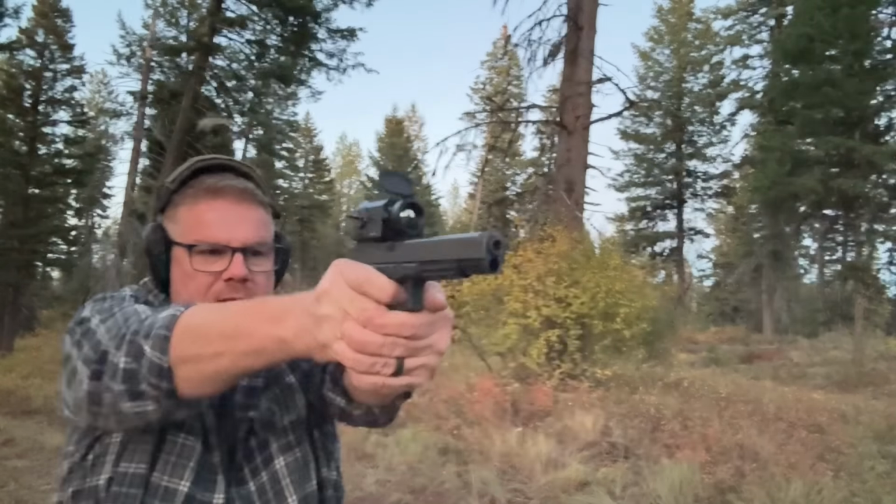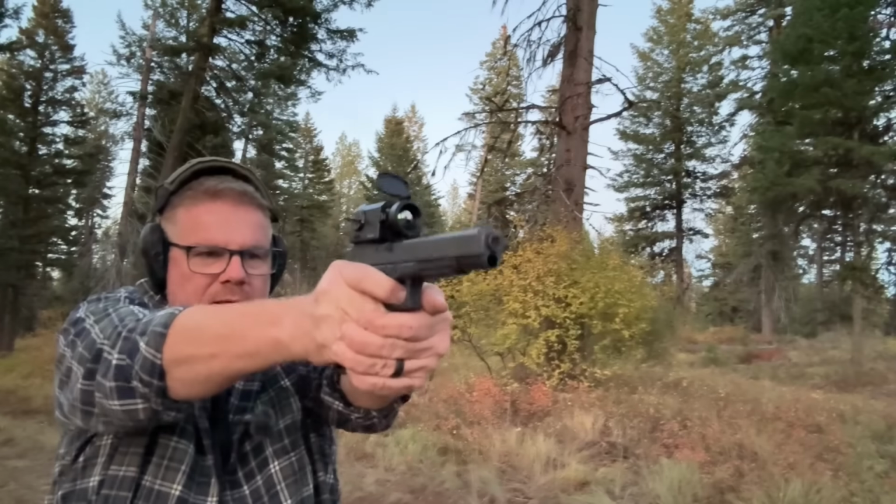So it's starting to get dark out here. I need to get rolling. I know that's the conditions that you want to test a thermal in, but right now the woods in central Idaho are actually rather cold. I don't have much to look at out here, so I appreciate you guys stopping by.